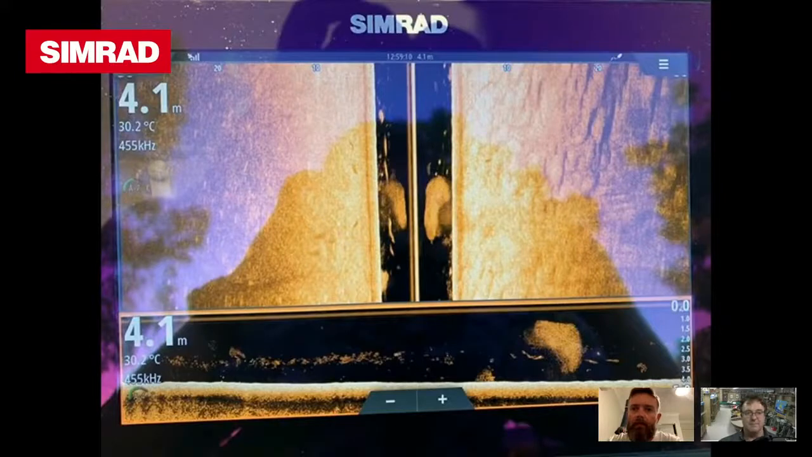Color line, I'll probably adjust that slightly, depending on water density. If nothing else, my contrast I'll play around with slightly, but that's it. And you tweak that to suit the water that you're fishing at the time.